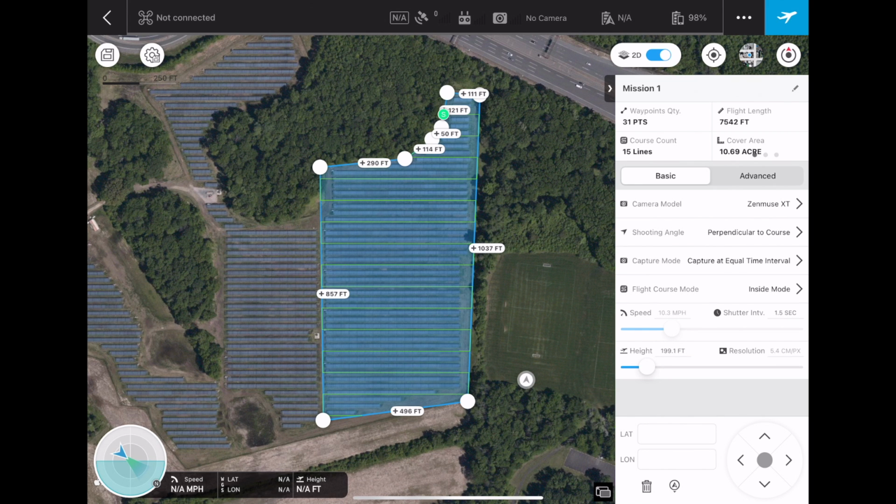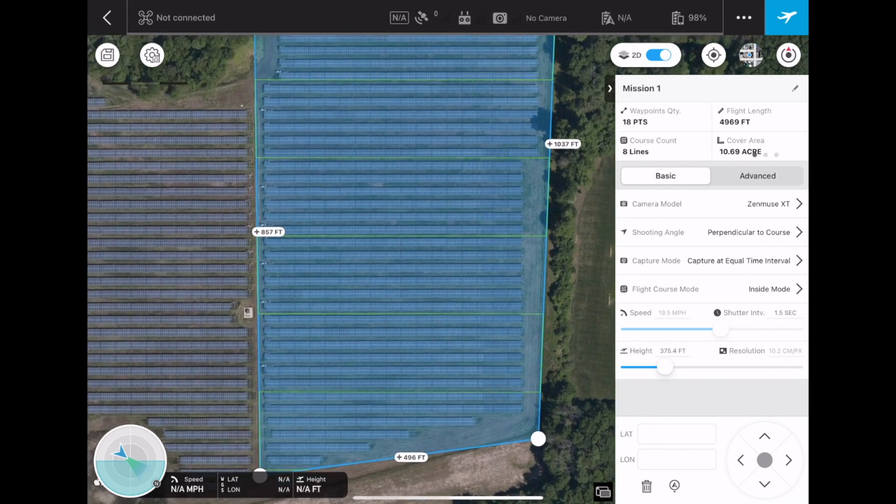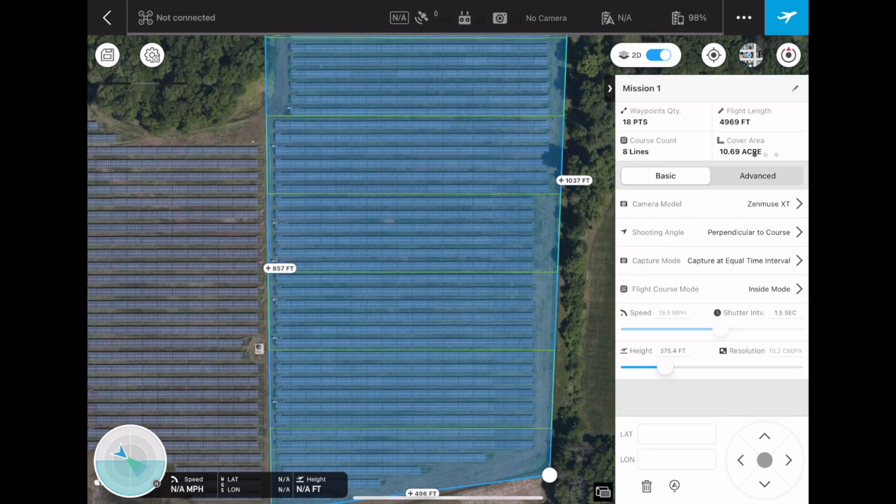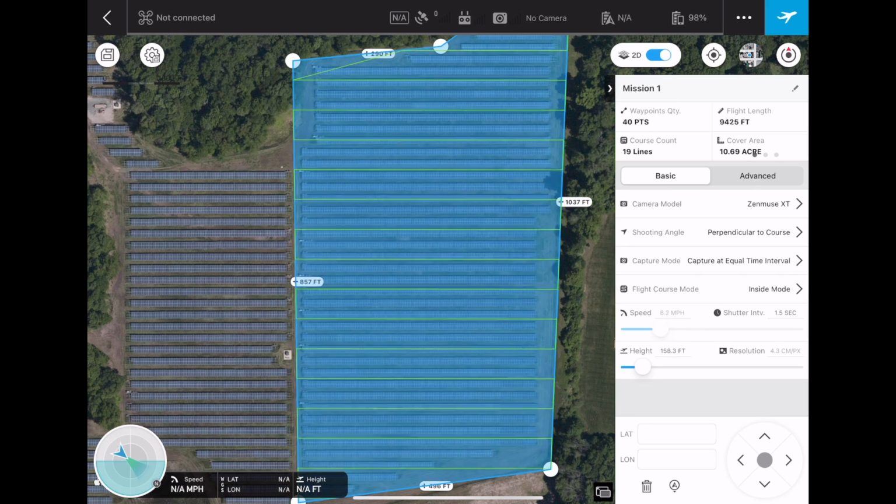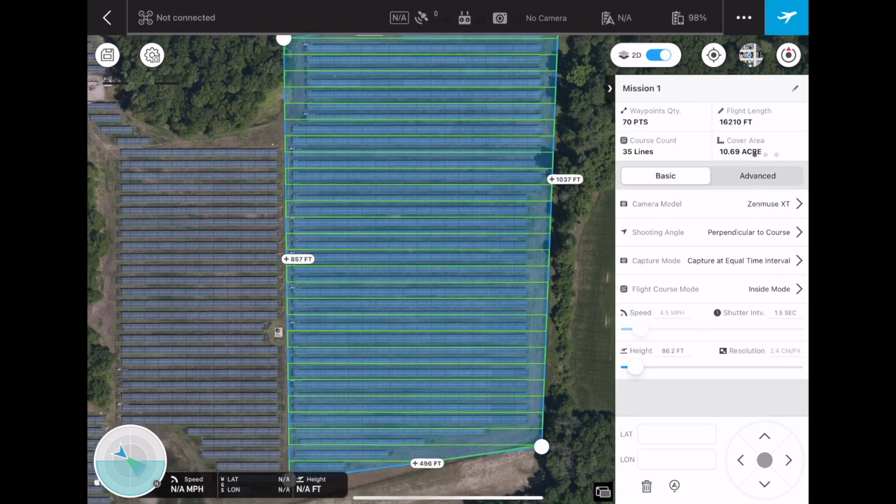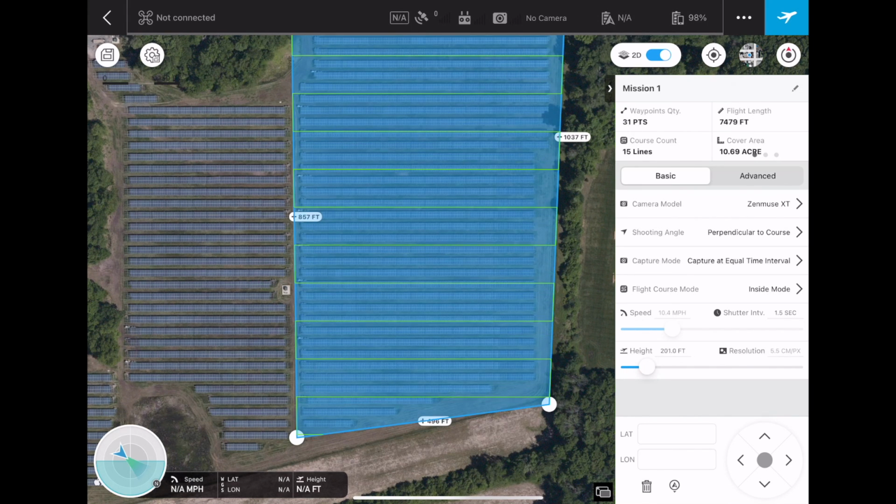And for the height of this inspection, I'm going to be doing around 200 feet. But take a look at these green lines and look at what happens when I move the slider around. So if I did a much higher altitude inspection at, say, 375 feet, look at how minimum the amount of passes the drone actually has to make across these panels. So this inspection will be done really fast, but then again, the detail will not be as great. And then if I go to a much lower altitude, there's going to be many more passes of the drone. So we're going to keep this at around 200 feet.